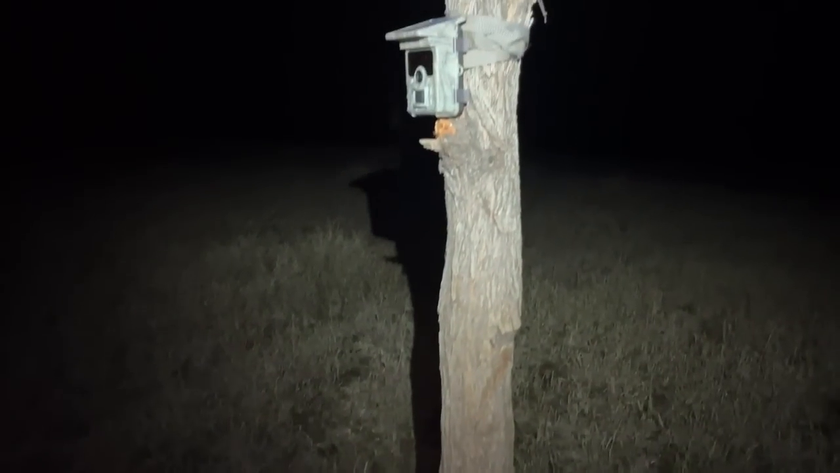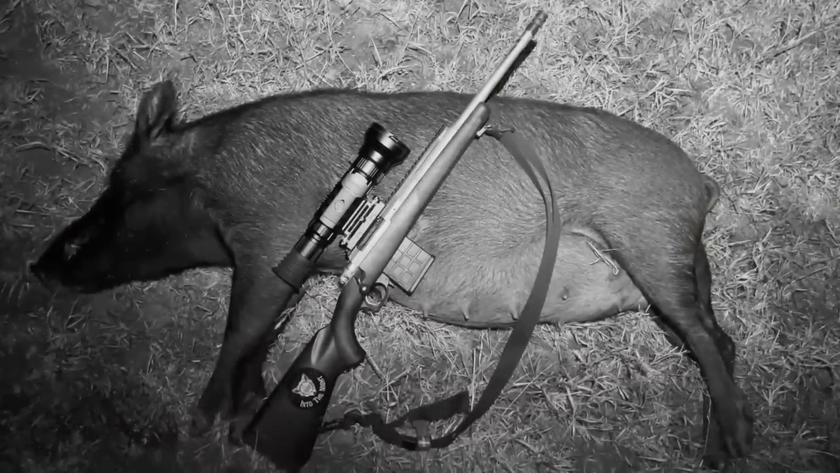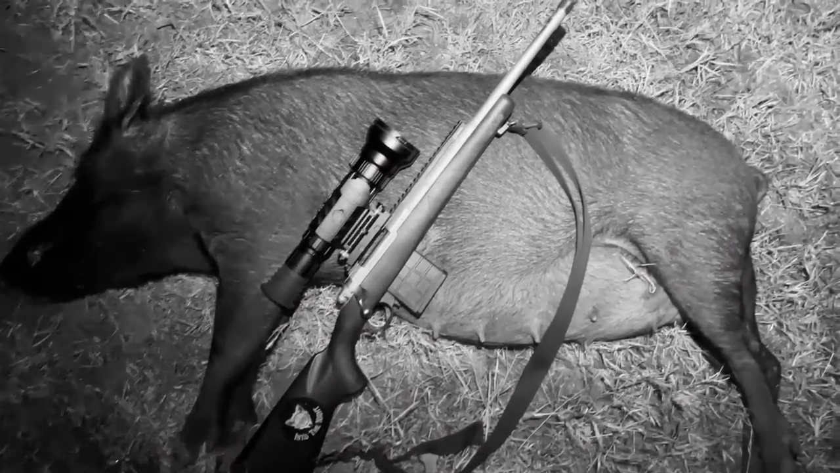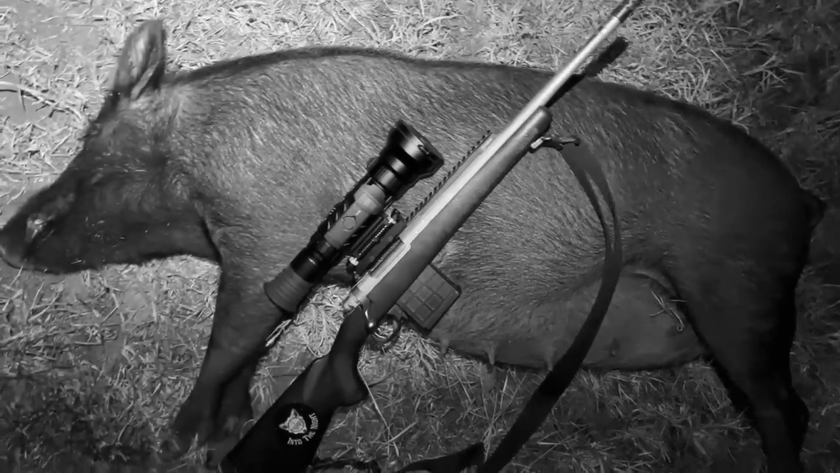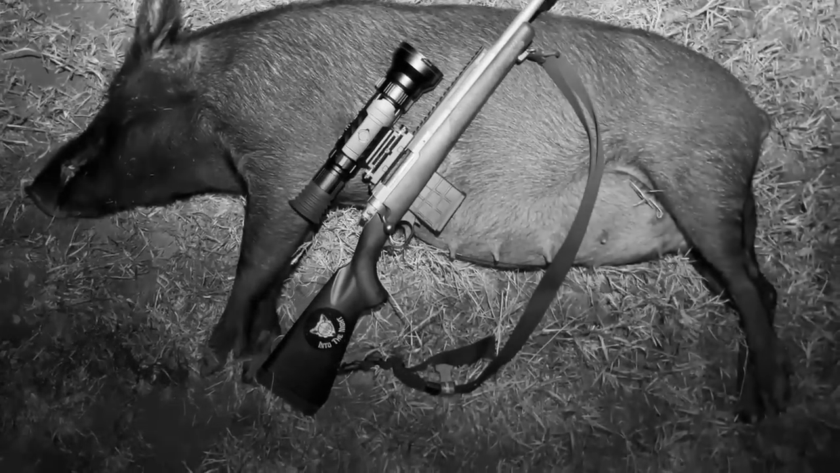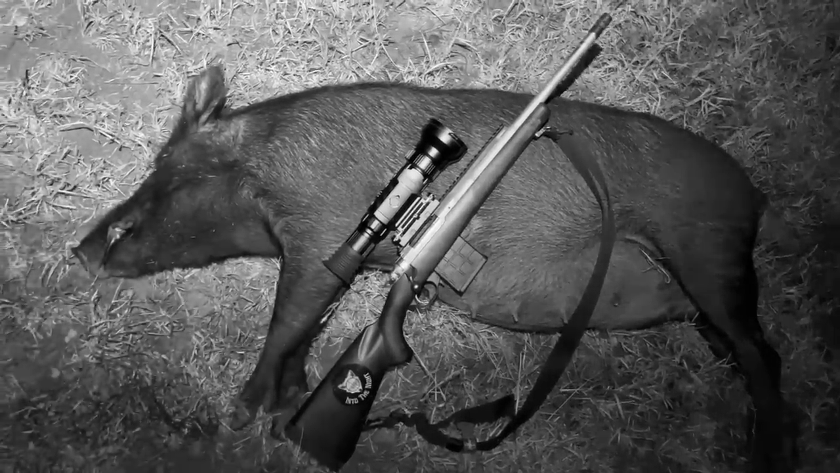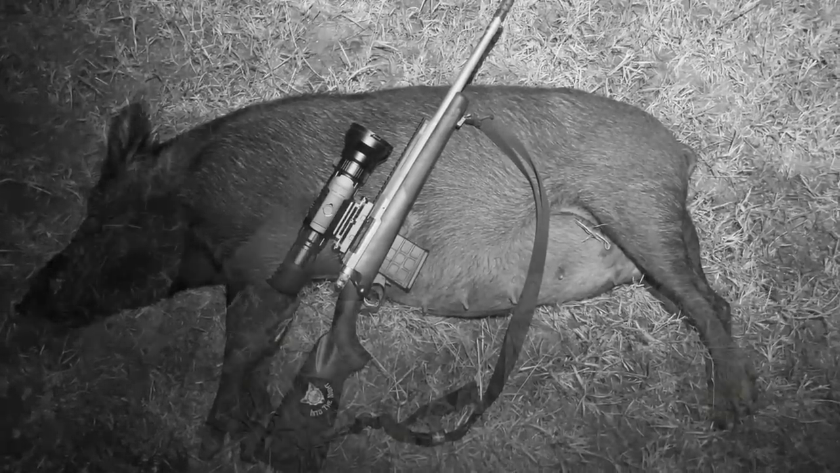Well, here's this first little boar that nearly gave away my position. It's not the biggest boar, but died right underneath my camera. Well, here's piggy number 2. Pretty big sow. I'd say she's probably pregnant as well, so she might be the best one of the lot yet to get. So anyway, we'll keep going and see if we can find a few of these others.